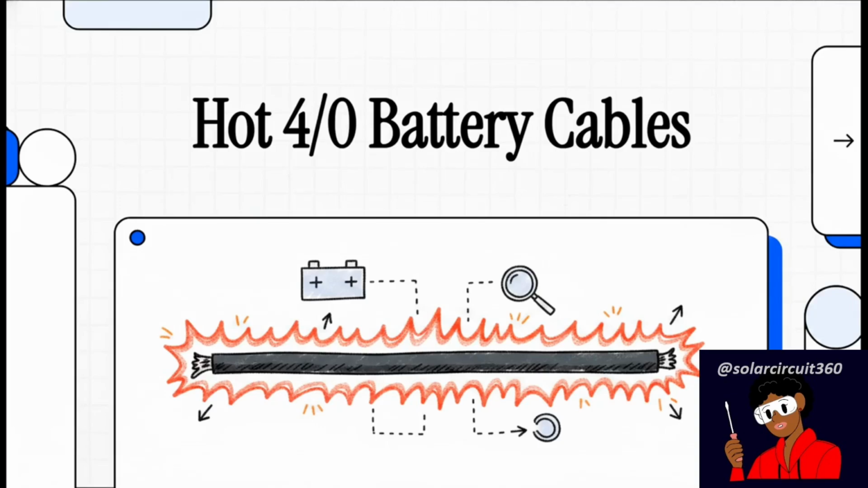Today, we're diving into an electrical mystery that honestly constantly surprises even seasoned solar installers and hardcore off-grid DIYers. Imagine this. You've just built a massive, robust battery system. You used heavy-duty 4/0 battery cables, the kind that are literally thick enough to tow a truck with. But when you finally power the whole thing up, you notice something completely alarming. That giant, super expensive cable is running dangerously hot.